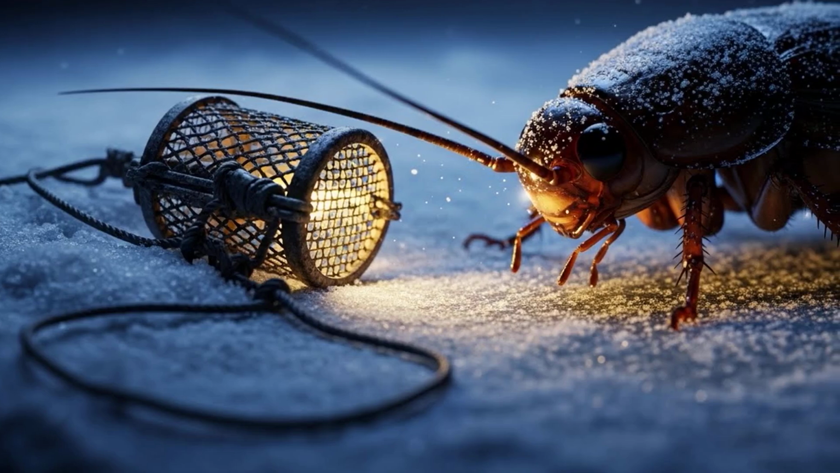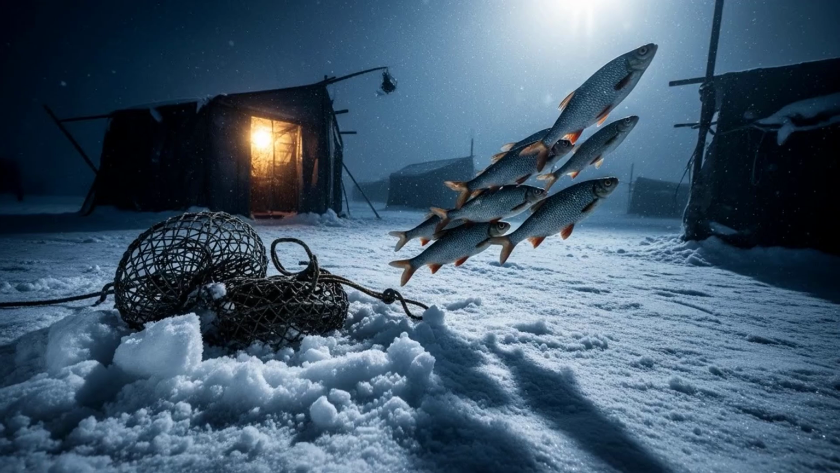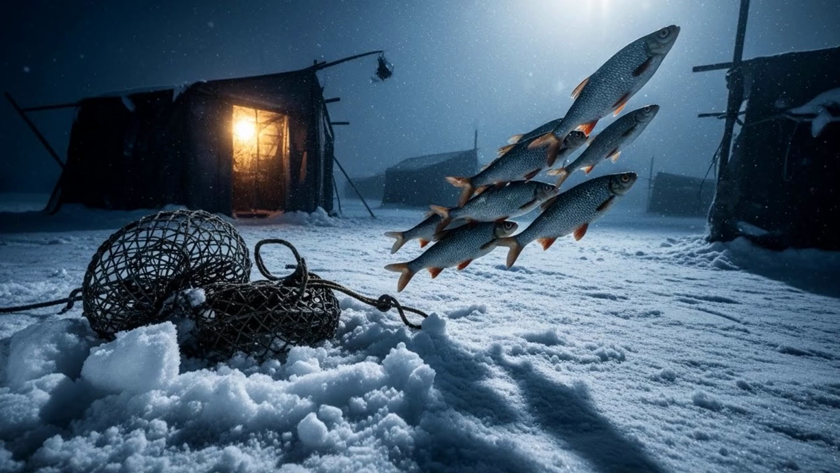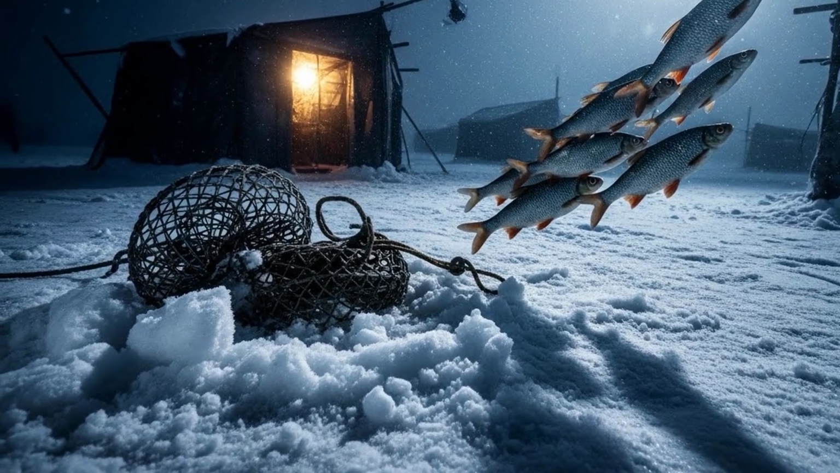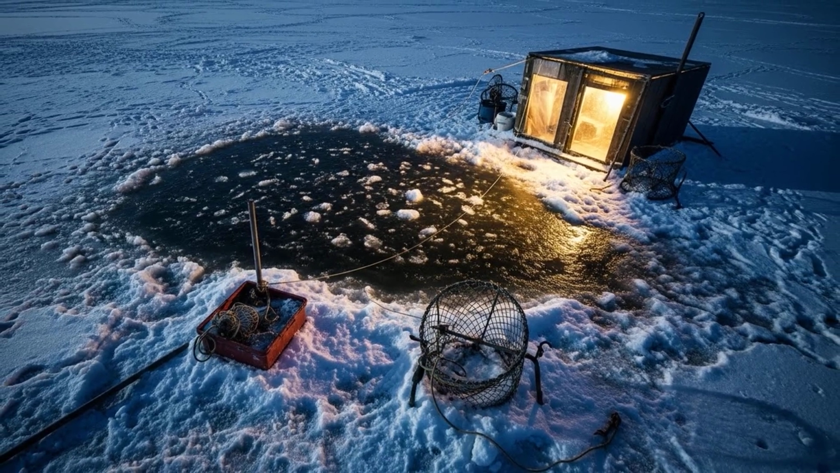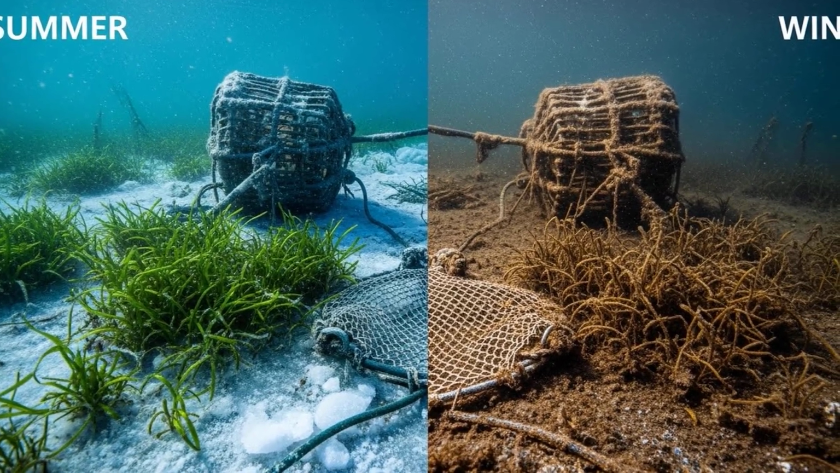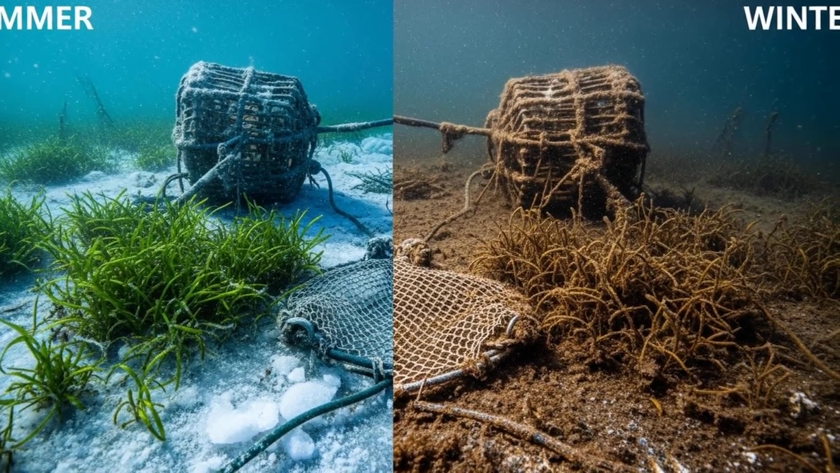They have an innate ability to sense dissolved oxygen levels. They will actively avoid these areas, pushing up higher in the water column to find water that they can actually breathe. This is especially true in shallower, weedy lakes or the shallow bays of larger lakes. The very places that are so full of life in the summer become hostile environments near the bottom in the winter.